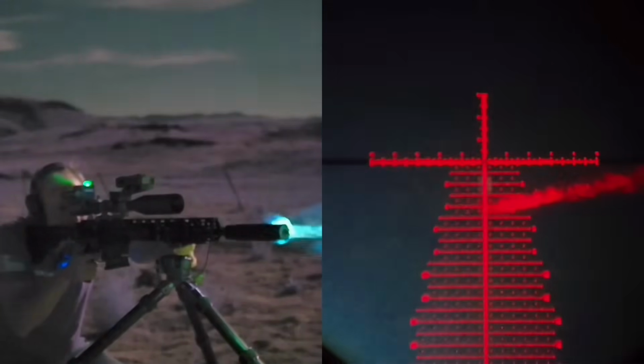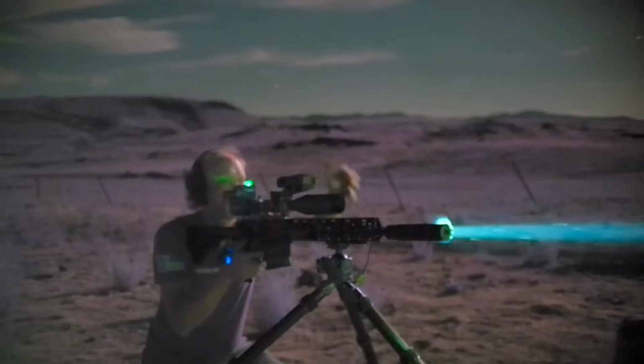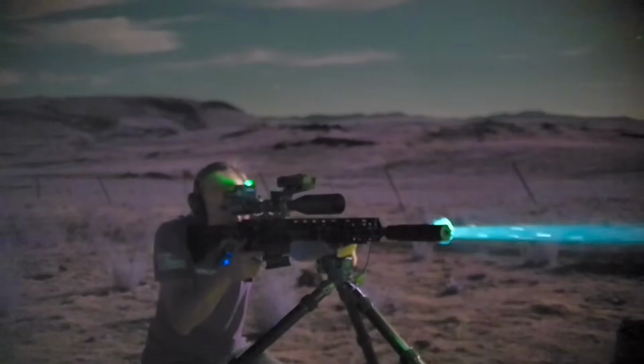Compact. So pretty easy work right here at 412. I will tell you, when you shoot, the smoke or whatever does kind of wash out the image, so it makes it a little bit hard to spot what's going on, but let's push a little bit further.